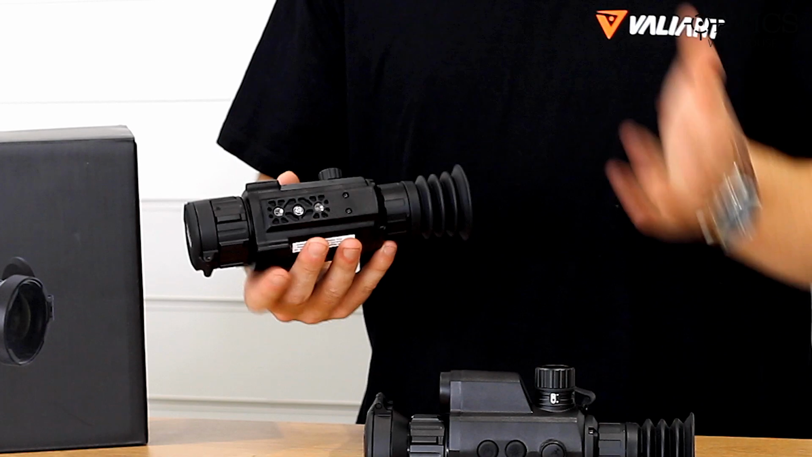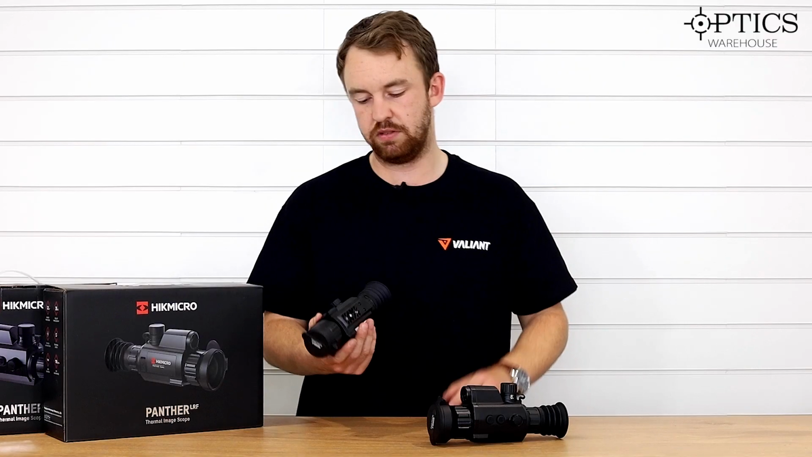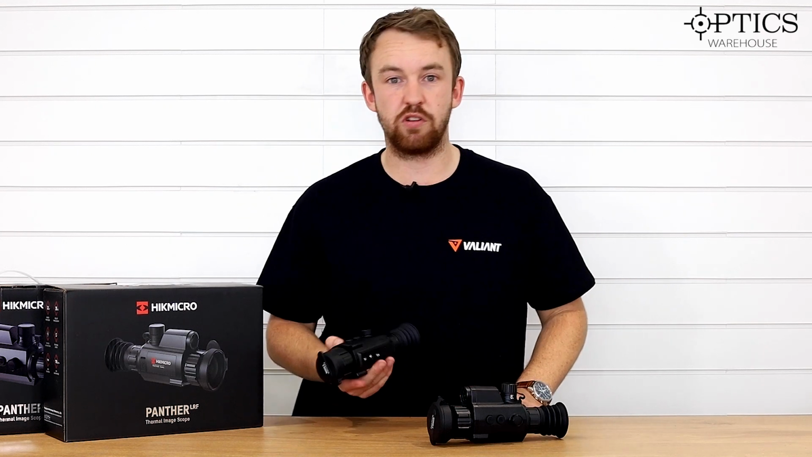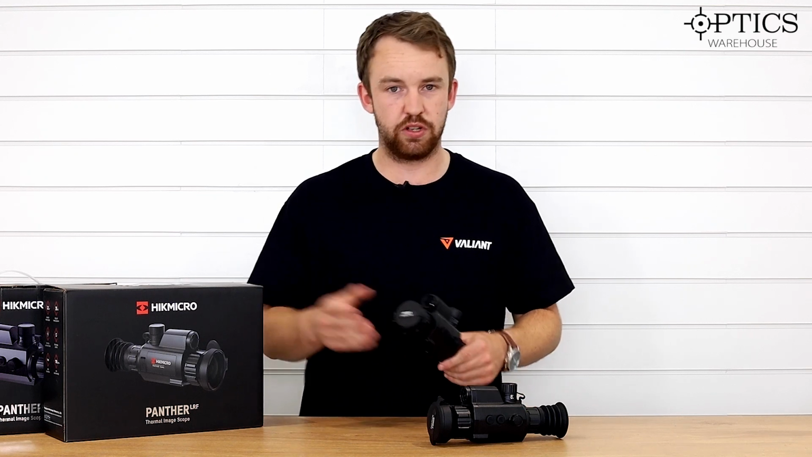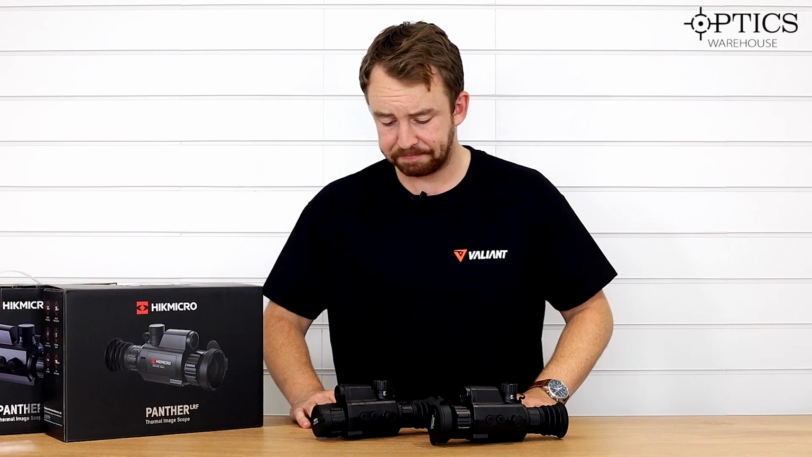The only downside I might say is it runs off a Picatinny system, because you have to put Picatinny on your rifle, but at the end of the day, it's not the end of the road. 95% of fox shooters are using a Picatinny rail on their rifle anyway, and of course a lot of airgun rat shooters and rabbit shooters are using them as well.